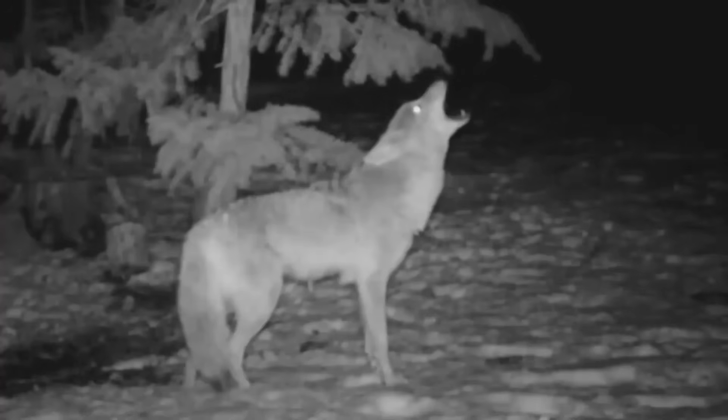The trees loom overhead like twisted, gnarled fingers reaching down to grab unsuspecting prey. The rustling of leaves and the occasional snap of a twig serve only to heighten the sense of unease. And then there are the sounds: the howls of wolves, the screeches of owls, and the sinister whispers of the wind all combine to create a symphony of terror.